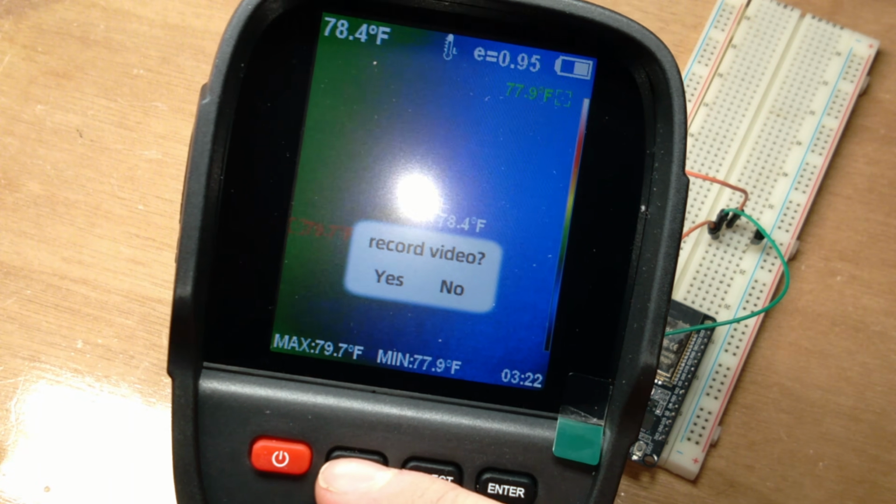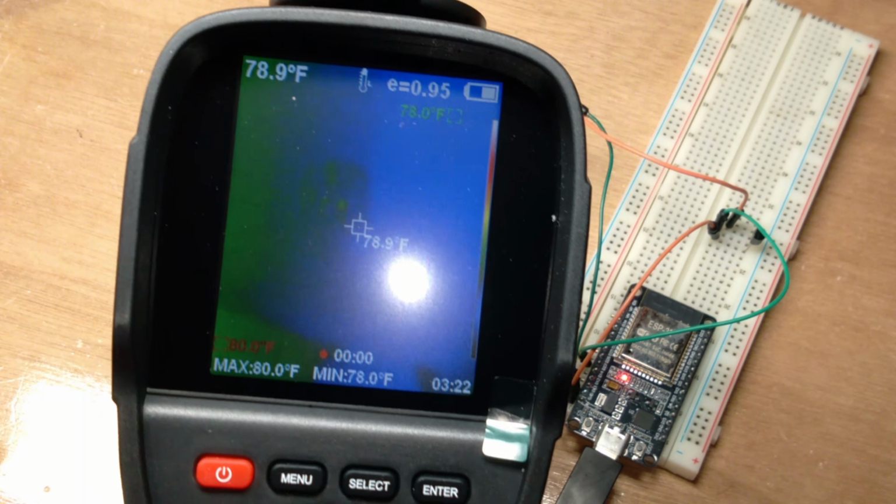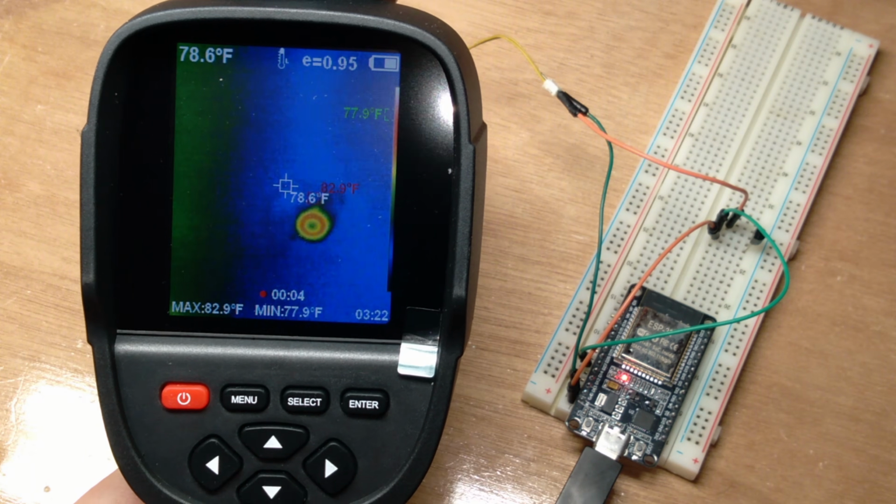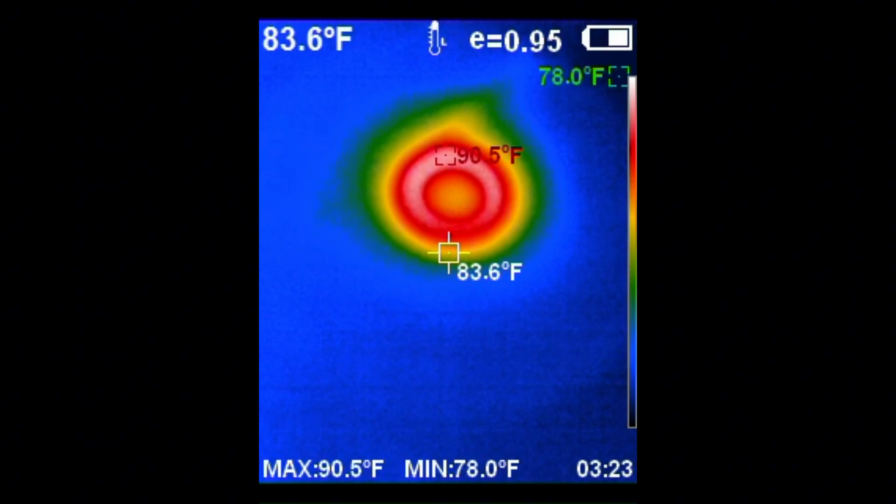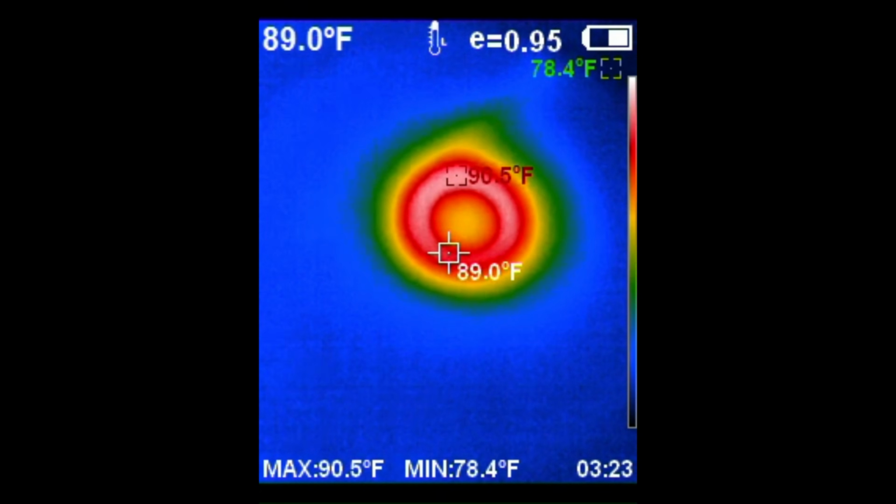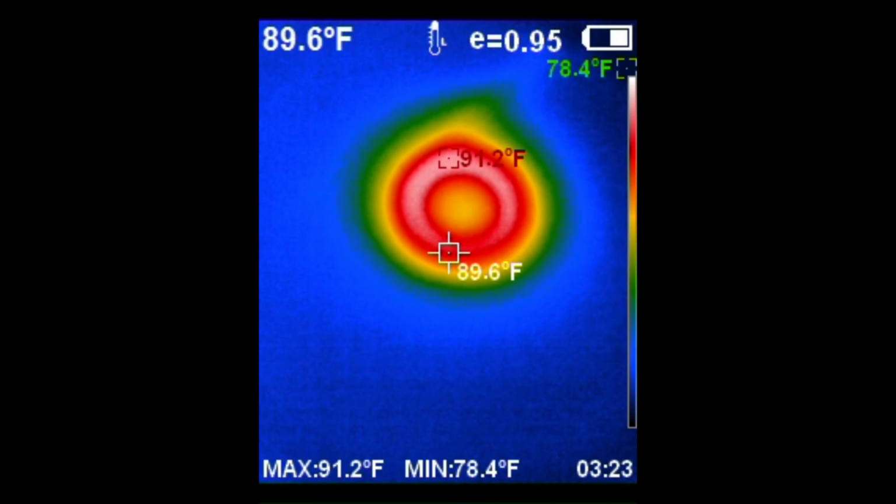Let's get started. Let's start at 40 hertz, very low frequency for a speaker. It's heating up. The light reddish pink area is the speaker's voice coil. That's the part that's heating up because that's where the electricity flows. Right now, it seems like the hottest part of the coil is around 90 degrees Fahrenheit. Starting to heat up slightly.